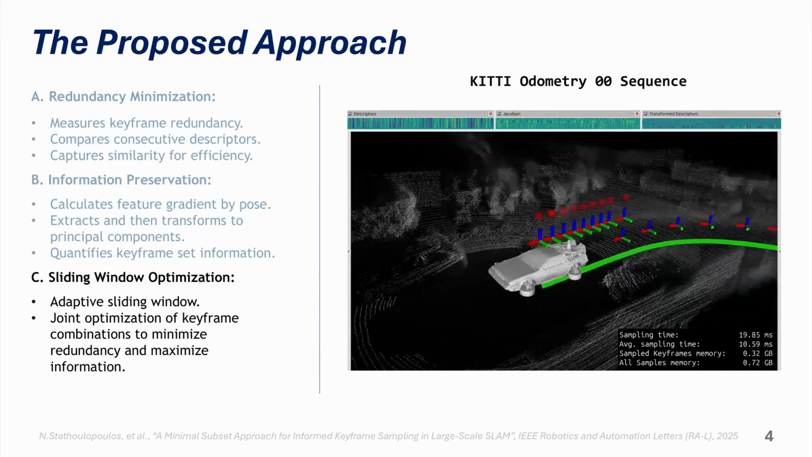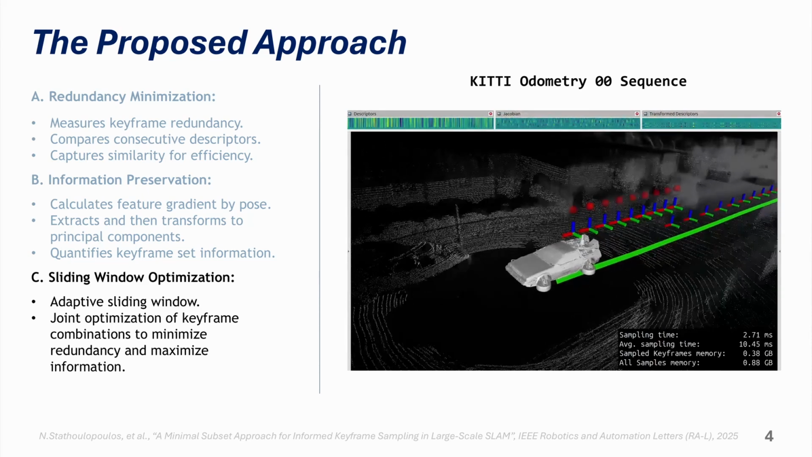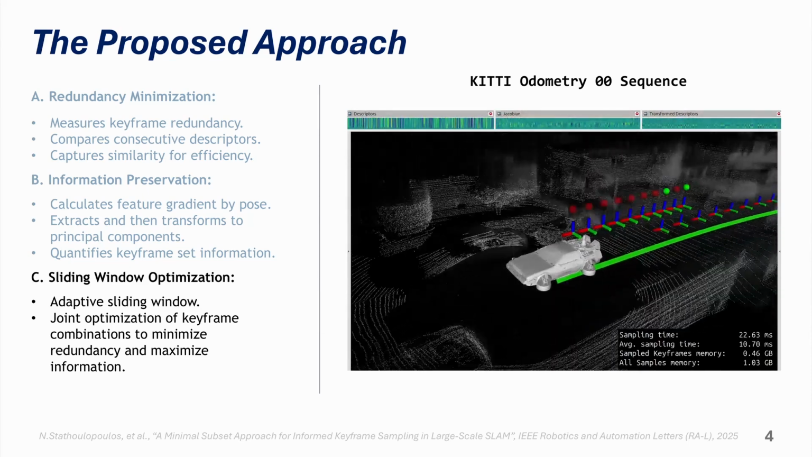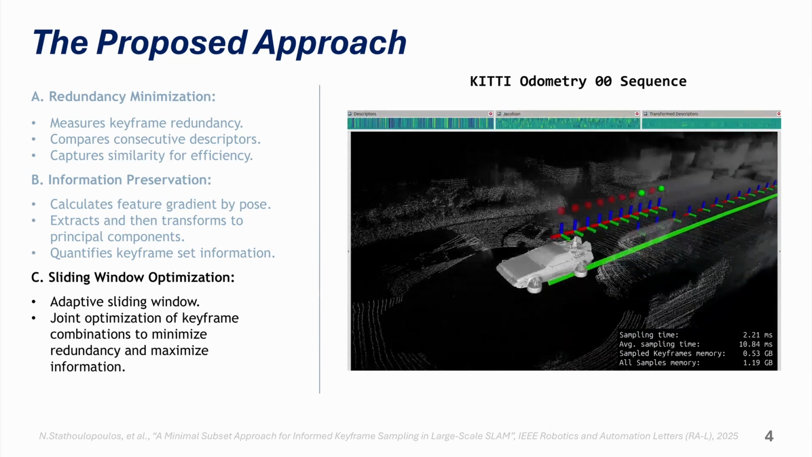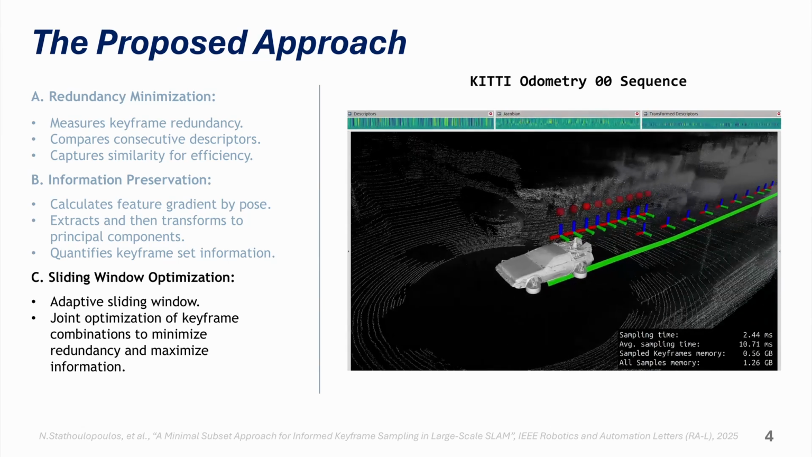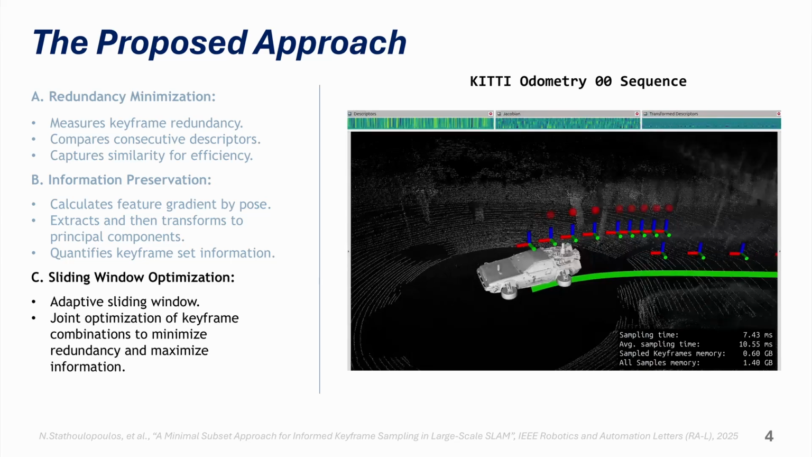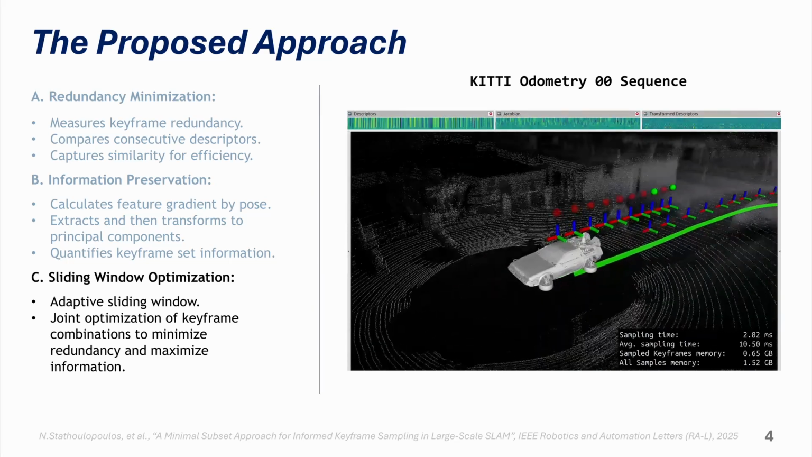As new samples enter the sliding window, the descriptors are visualized on the top left of the footage. In the middle, we demonstrate the Jacobian, which shows the gradient of features across pose changes, while on the right, you can see the transformed descriptors. Overall, we observe that the next sampled pose adapts to the environment and the car's speed. Notably, when the car slows down, 2 samples are skipped, and when it speeds up, only 1 sample is skipped.